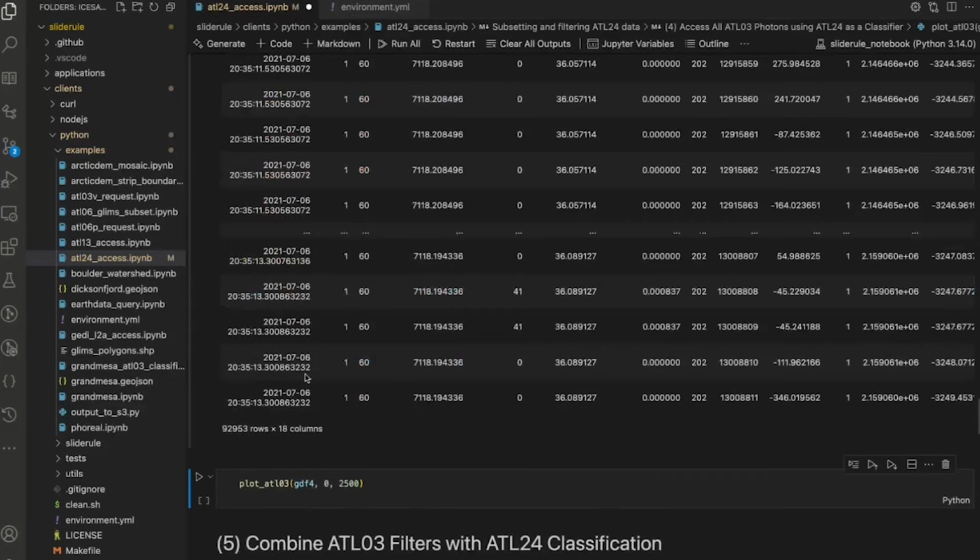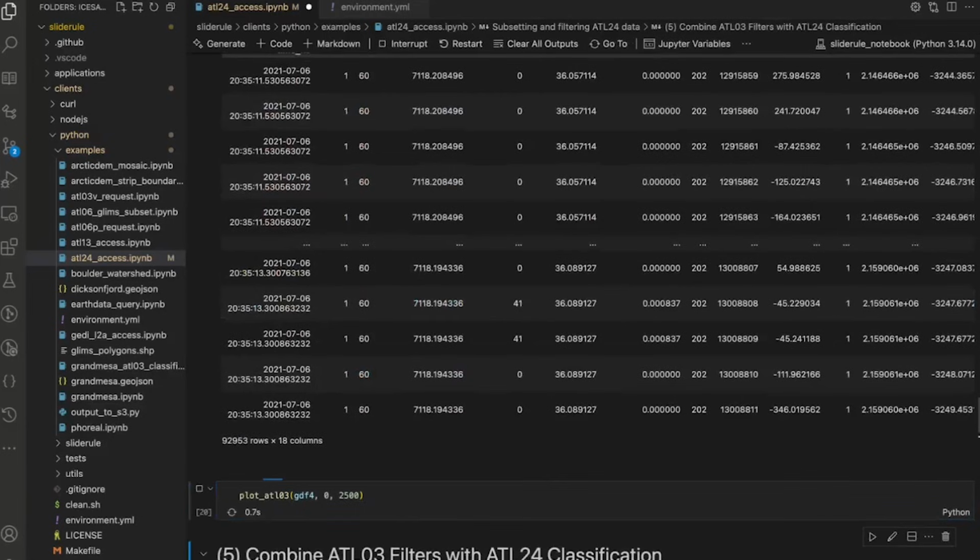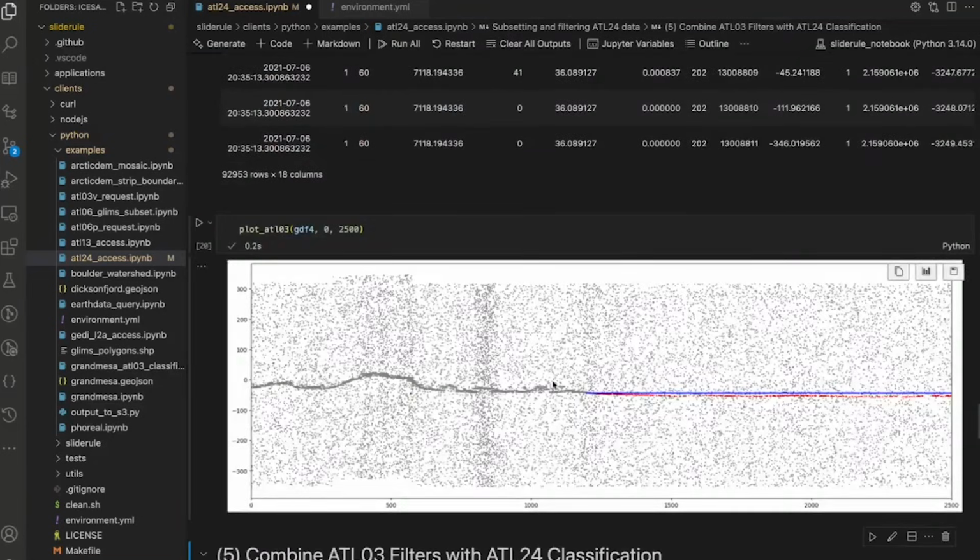We got that there. And so now this is all of the ATL03 data classified with the ATL24. You notice it's a bigger area here, and there's more data that wasn't used by the classifier because it was outside of a band considered outside of the band in which there'd be valid bathymetry. So that's why there's even more data now in ATL03.